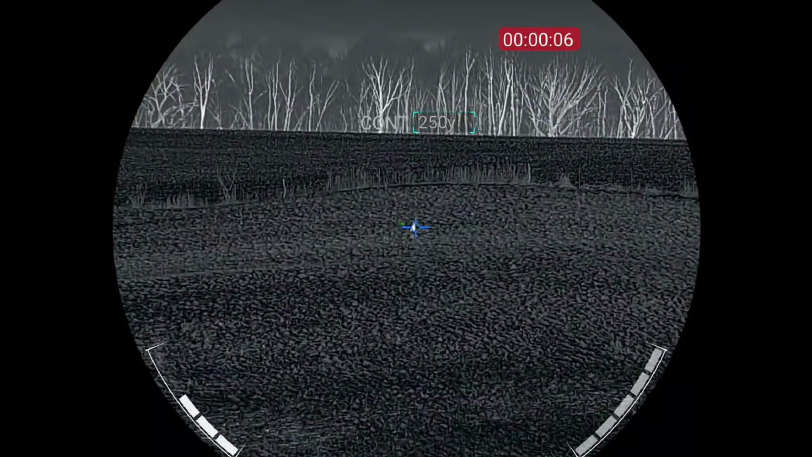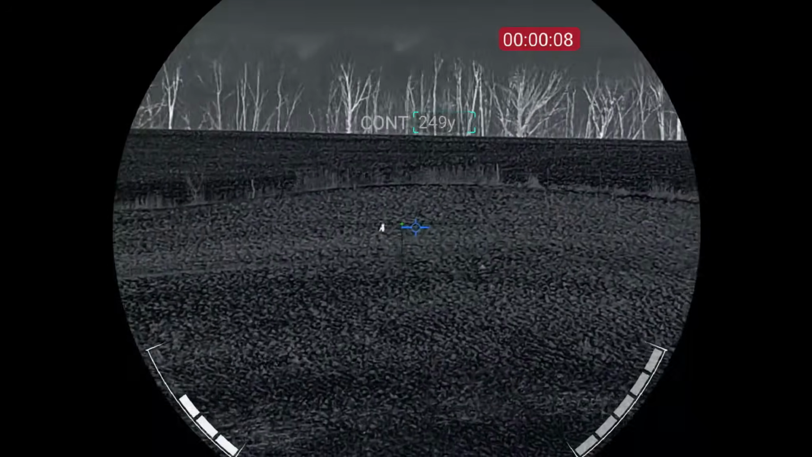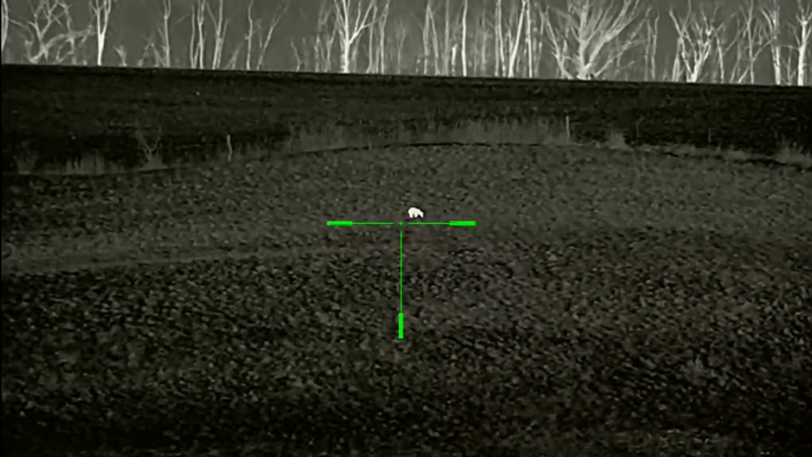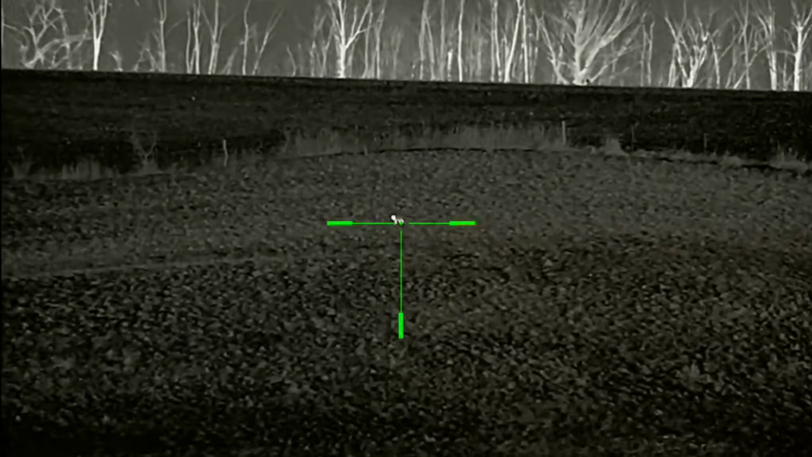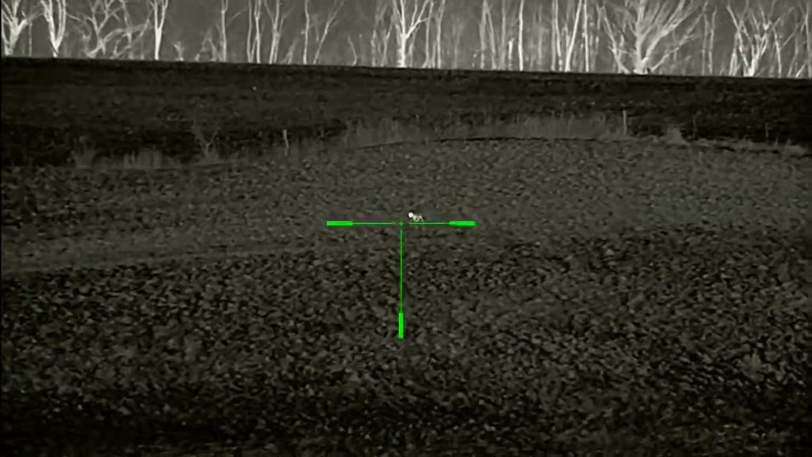Do we want to kill it? It's 250. Double tap it. Broadside, we ought to try it, I think.